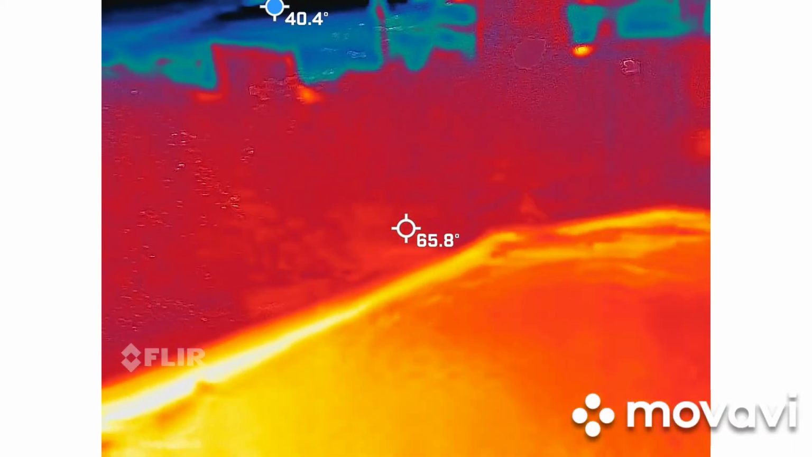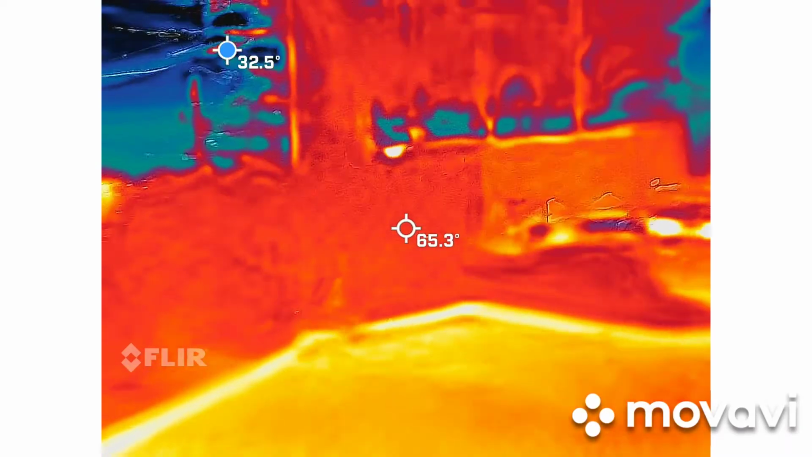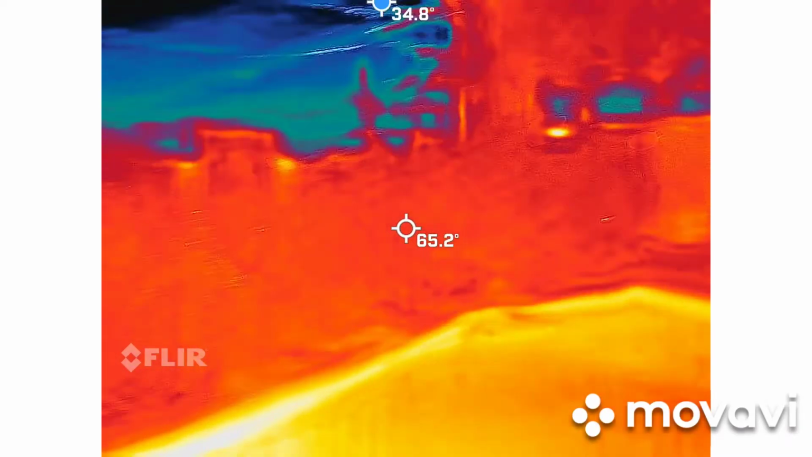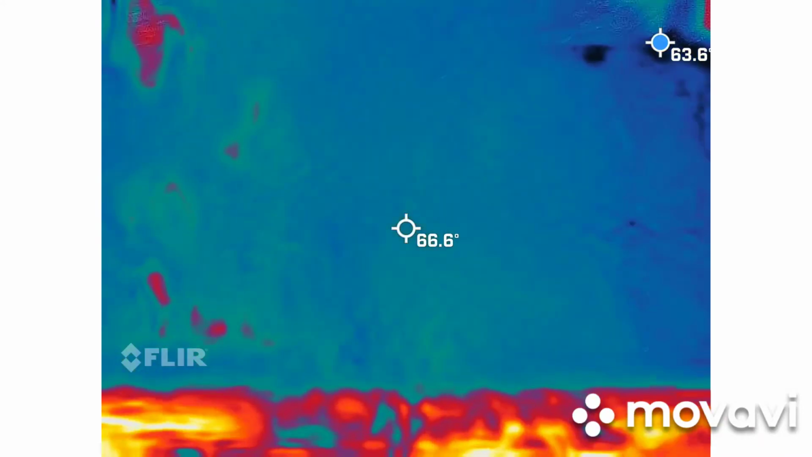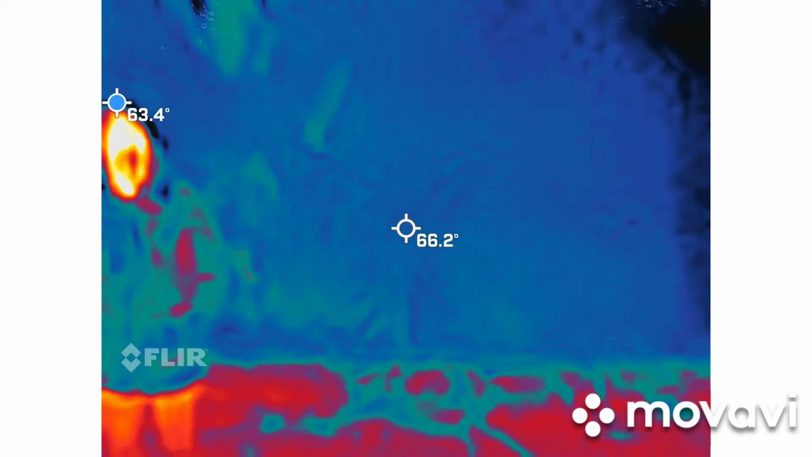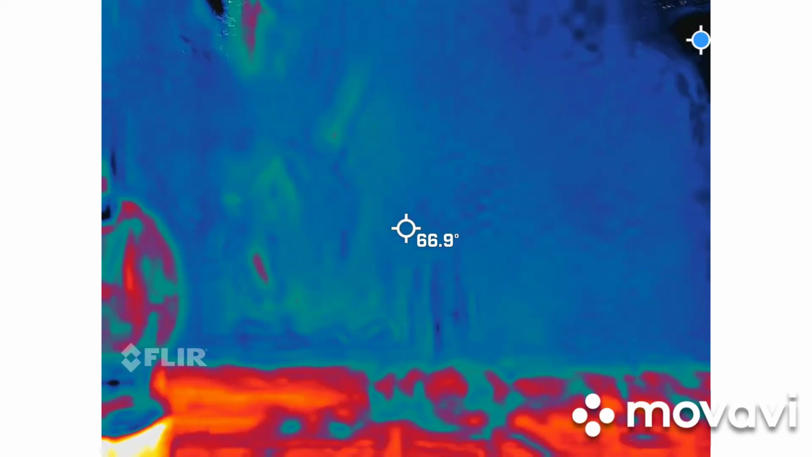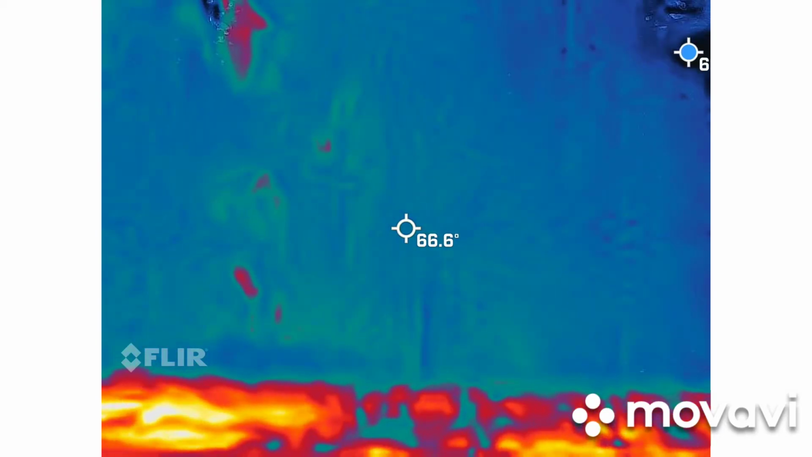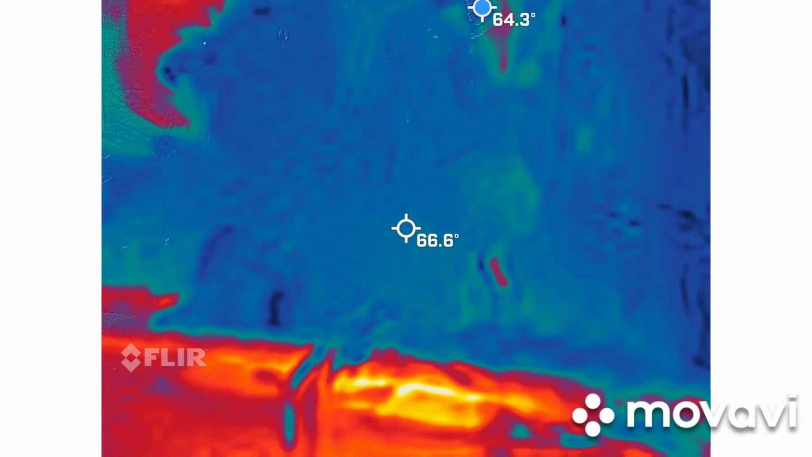There's someone growing tall here with an eye. Where is he? She thinks she found someone.